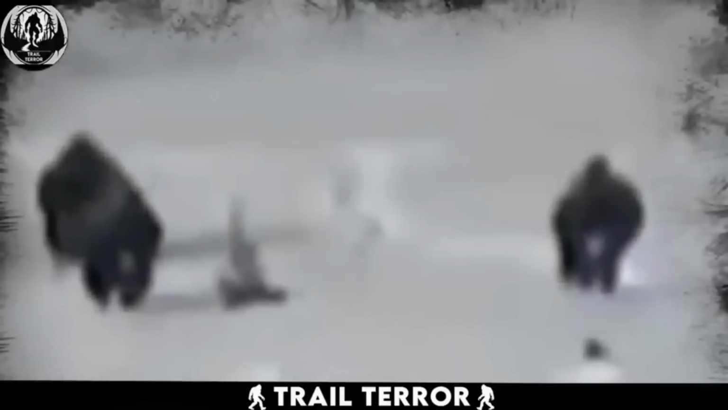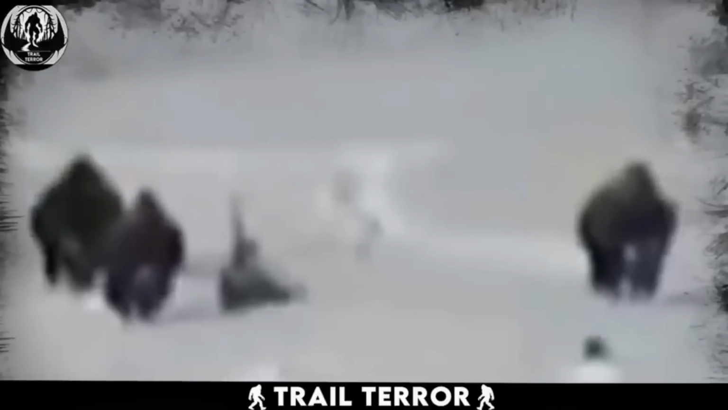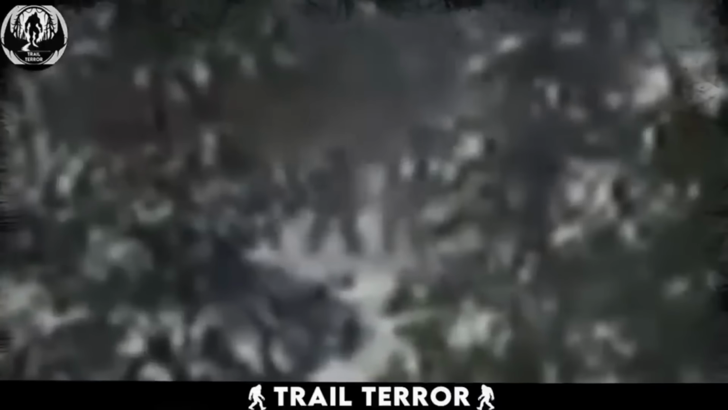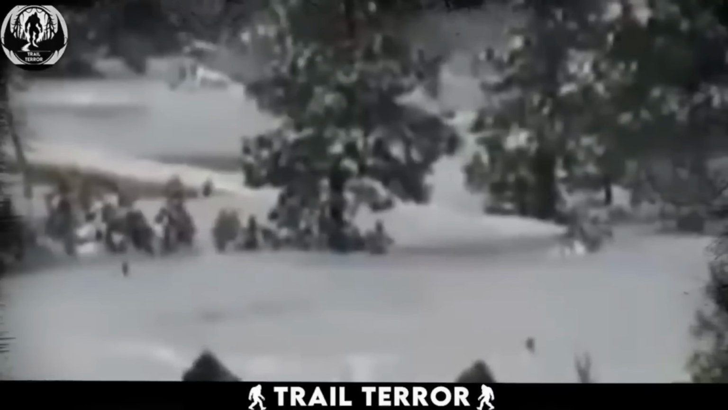While most people only focused on the buffaloes making their way through the thick snow, not many saw what was happening in the background. While the buffaloes were busy walking around, not just one or two, but 4 massive creatures were captured on camera as well. They remained mostly hidden behind the trees, but the glimpse that we got was enough for us to know that they were none other than Bigfoot.